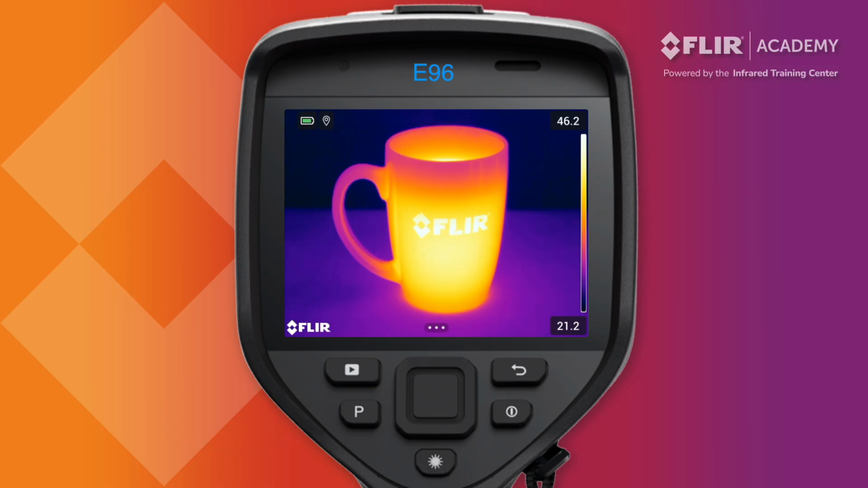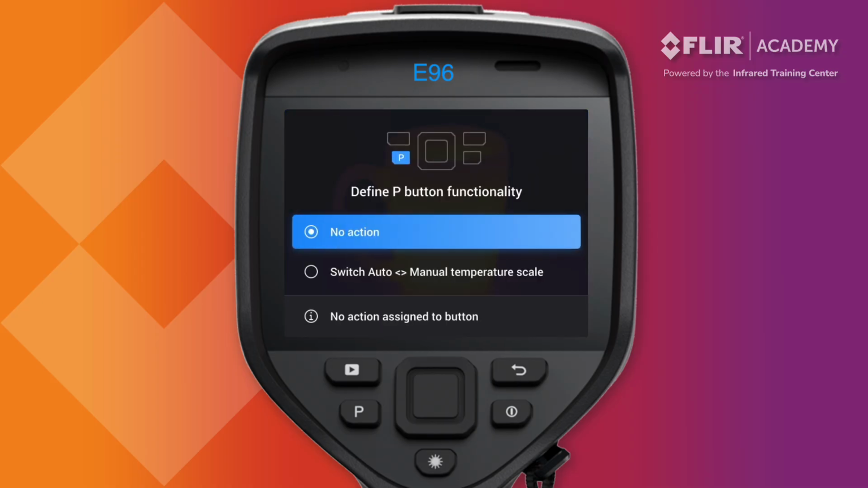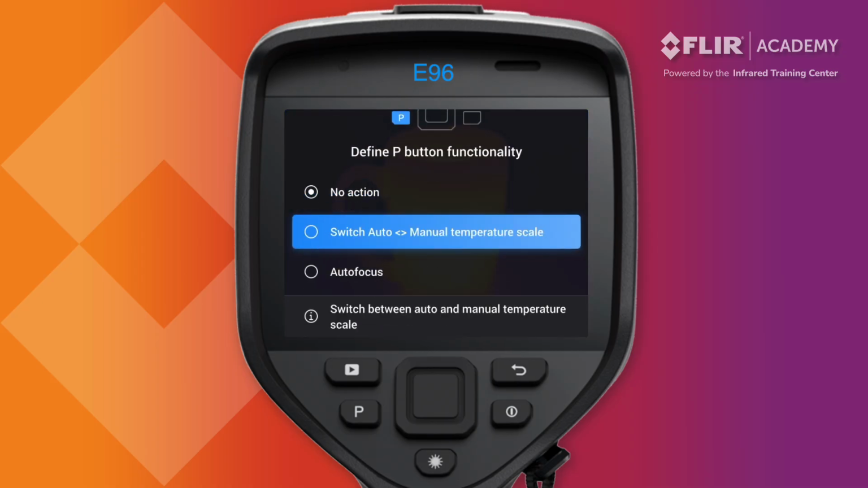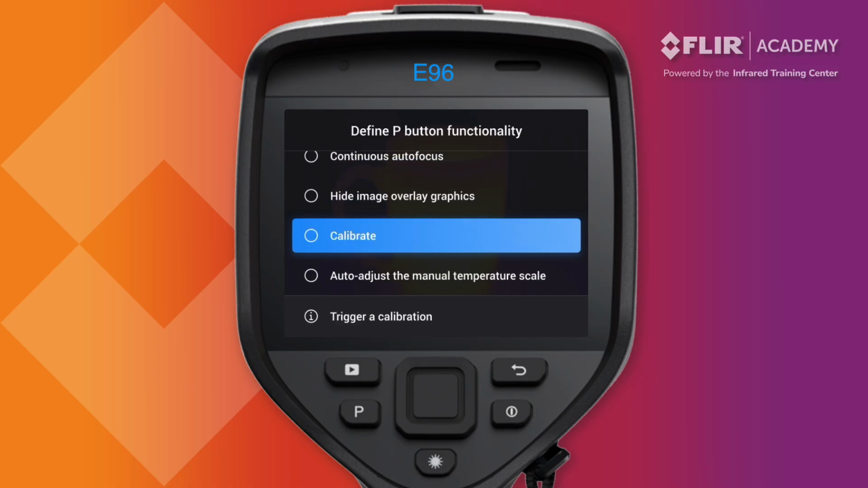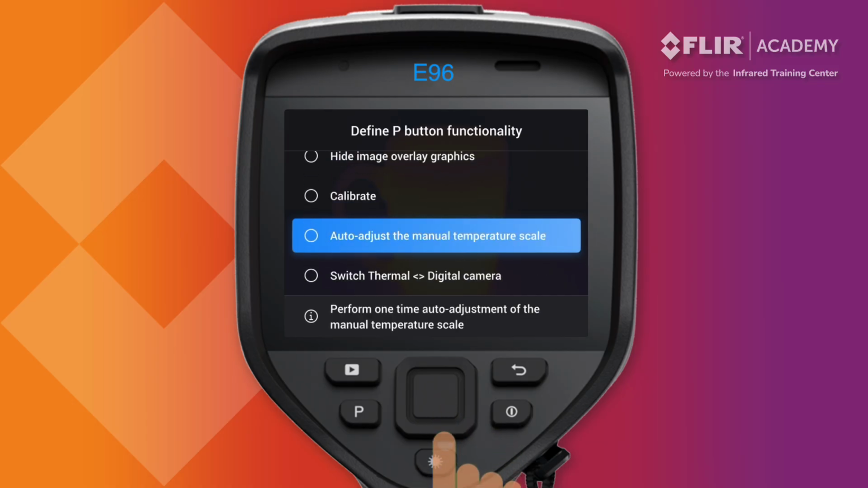To configure this feature, press and hold down the button for about 2 seconds to bring up a list of available options. Use the navigation pad to scroll through the list of options. Highlight the desired command and press the center push button to set the function.